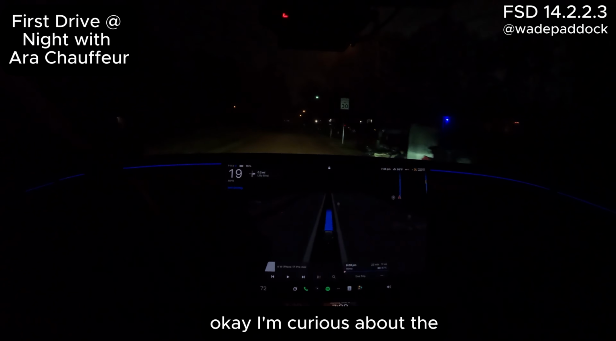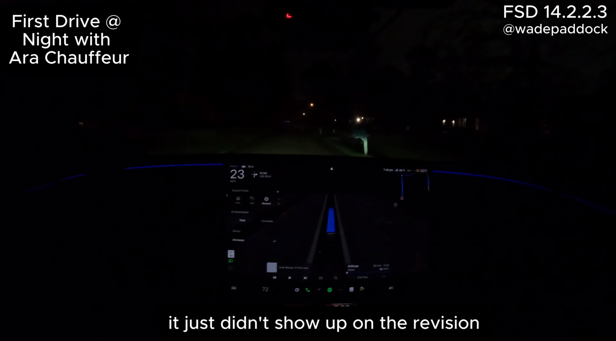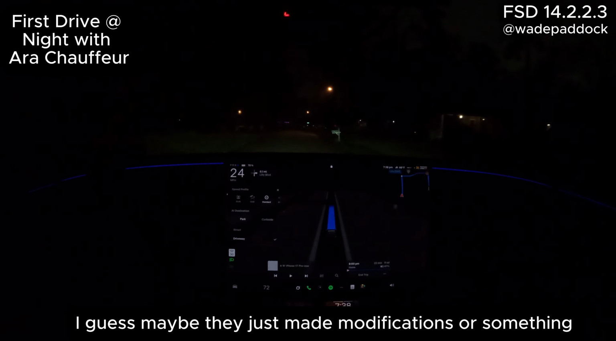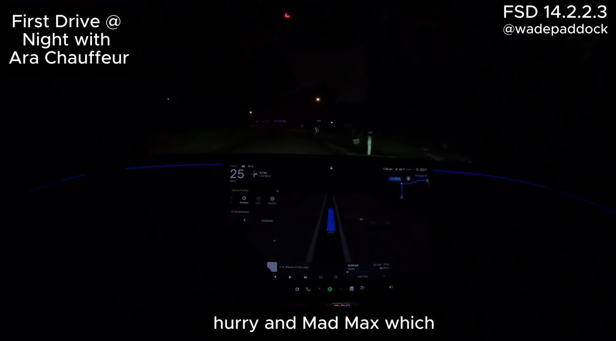Okay, I'm curious about Sloth. Okay, Sloth is still there. It just didn't show up when it was showing the other drive modes, I guess. Maybe they just made modifications or something. I don't know. But I still have Sloth, Chill, Standard, Hurry, and Mad Max.